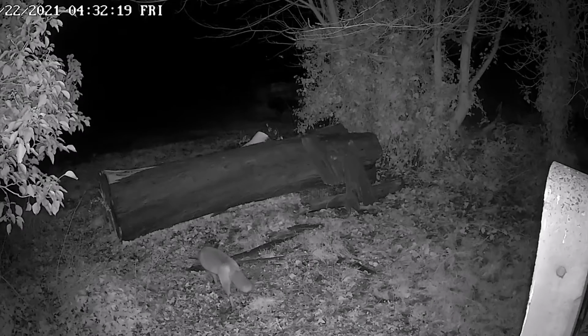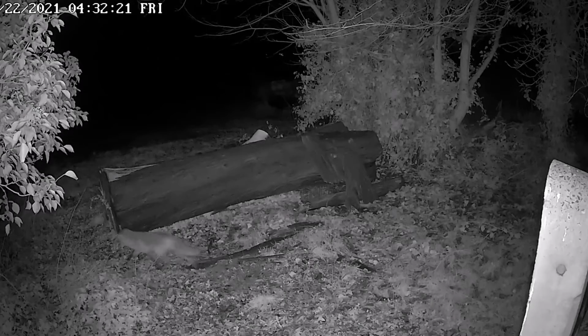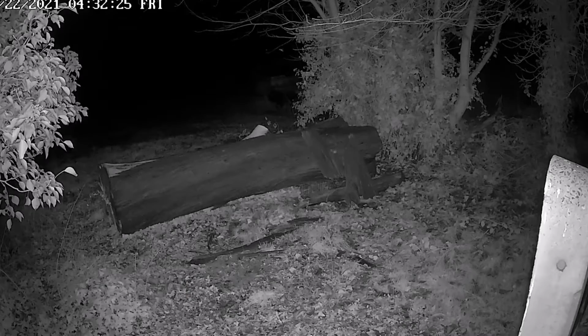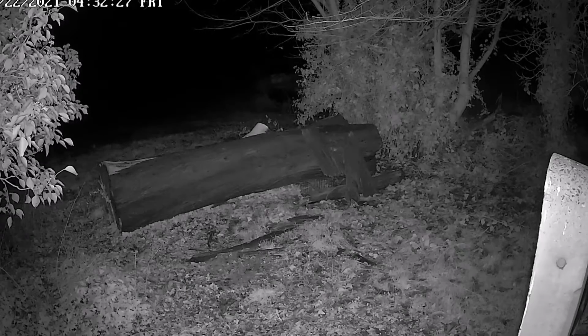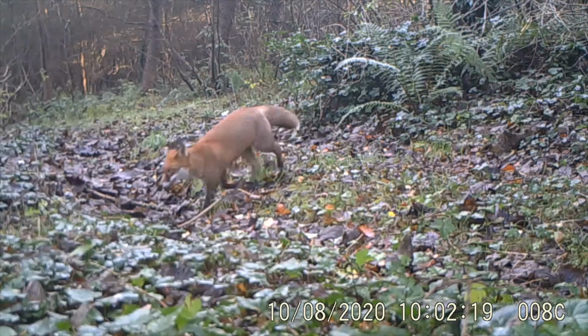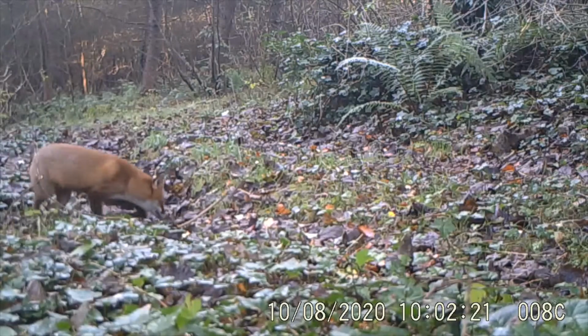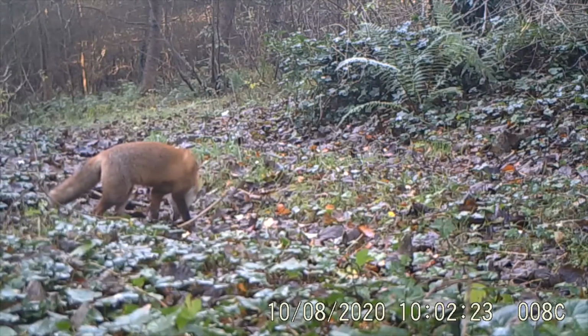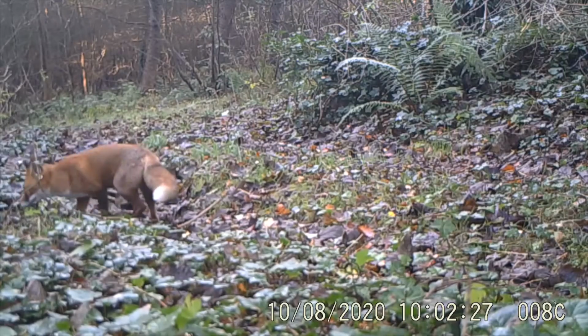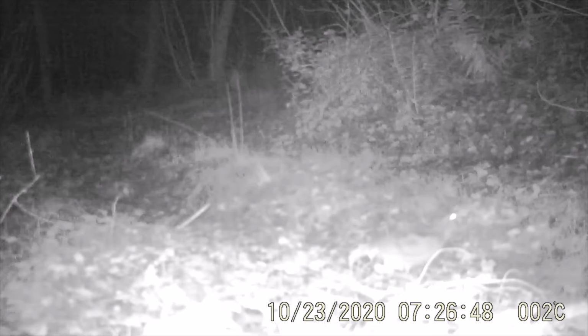Oh, and of course, the fox pays a visit to the area as well. I don't really feature the foxes on the videos that much. They always pop up. Got quite a nice daytime footage clip as well. The foxes are around. I think of them as being fairly common, but I know not everyone gets a chance to see them. They look really good in their winter coat.